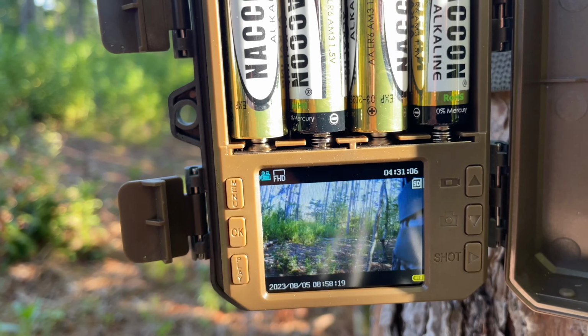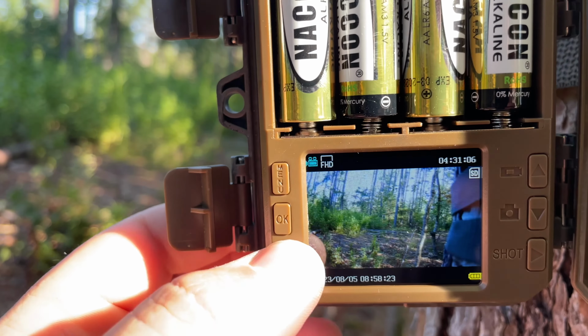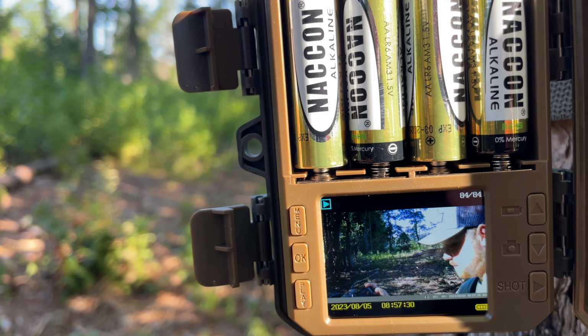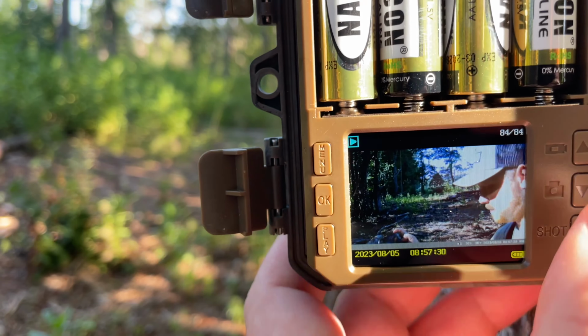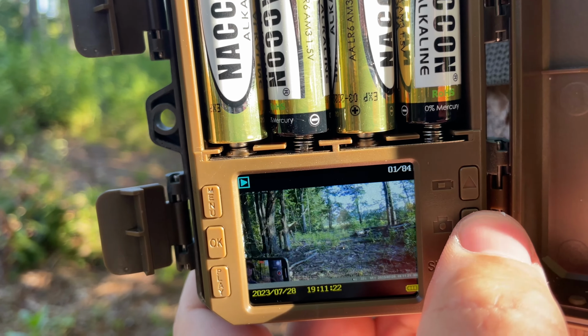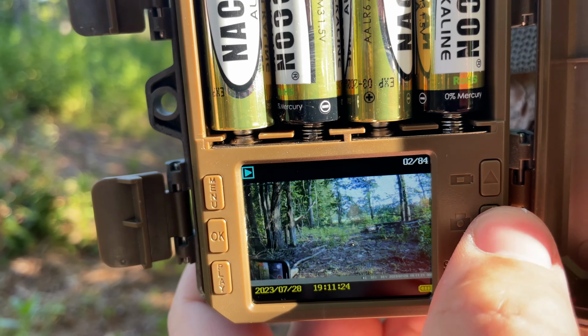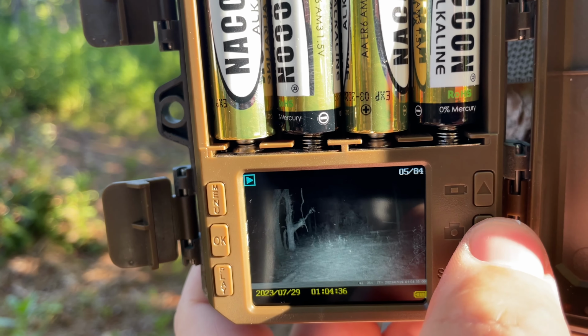I just swapped it off and back to test. Now we got our little screen. I think if we push play. All right, so there's me just now. That's me again. There we go. We got some pictures on here.